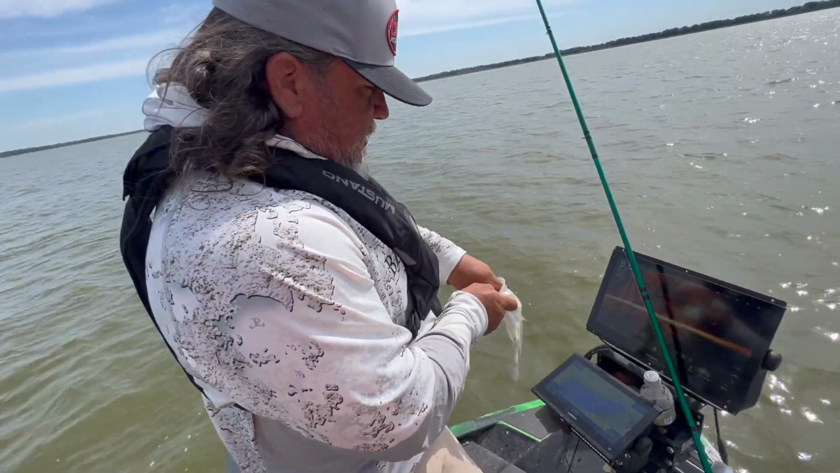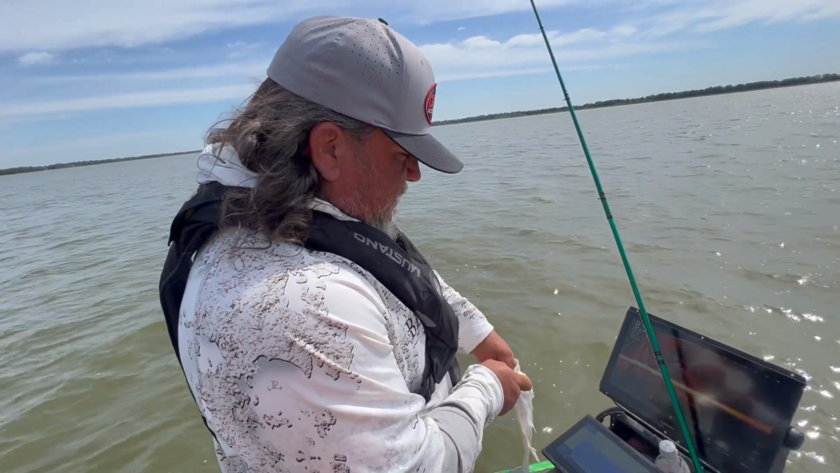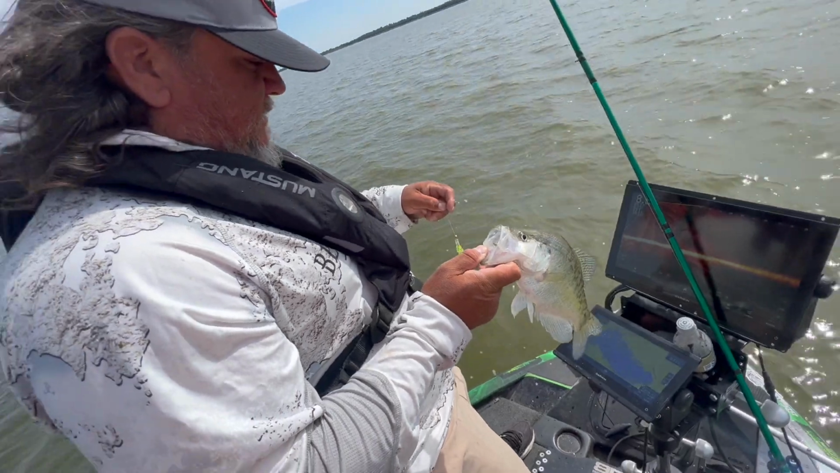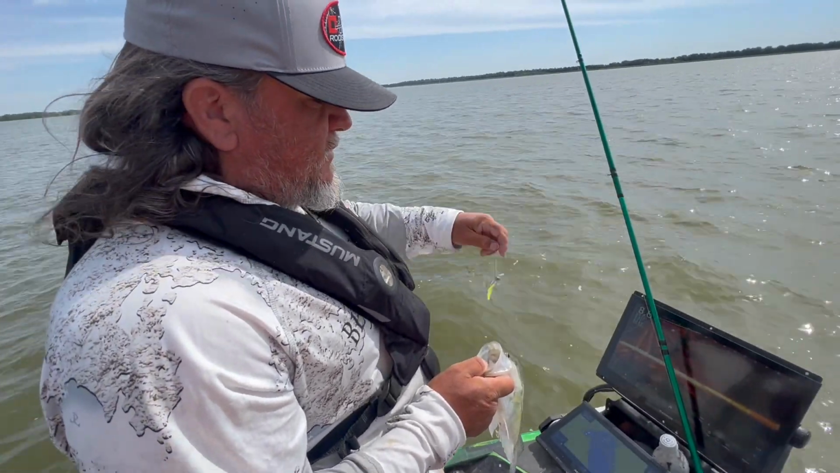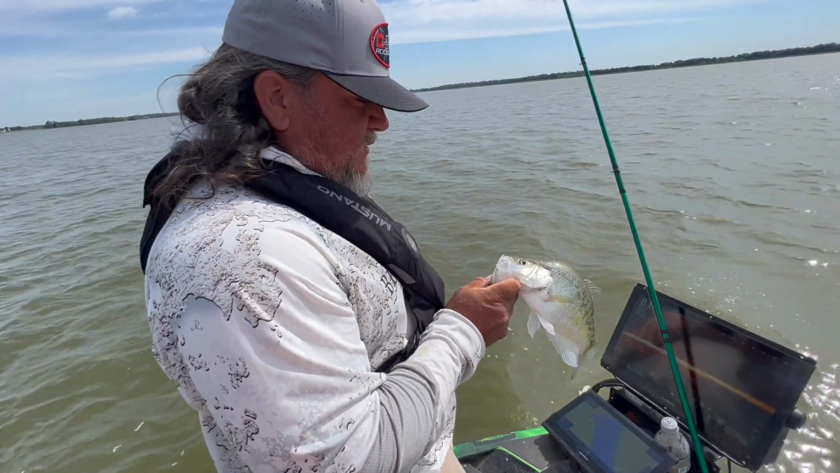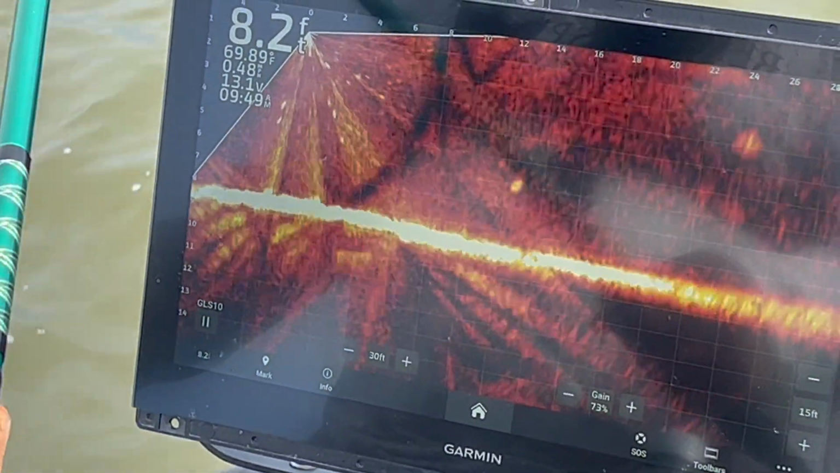Well, I think a lot of times when you get short strikes like that, they're not really committed. They're either not closing their mouth or they're just hitting the bottom end of the bait, so they're not getting the hook in their mouth. So a lot of times, my rule of thumb, pretty much since live scope started and I kind of seen patterns of it: if they're doing that, give it a couple seconds.